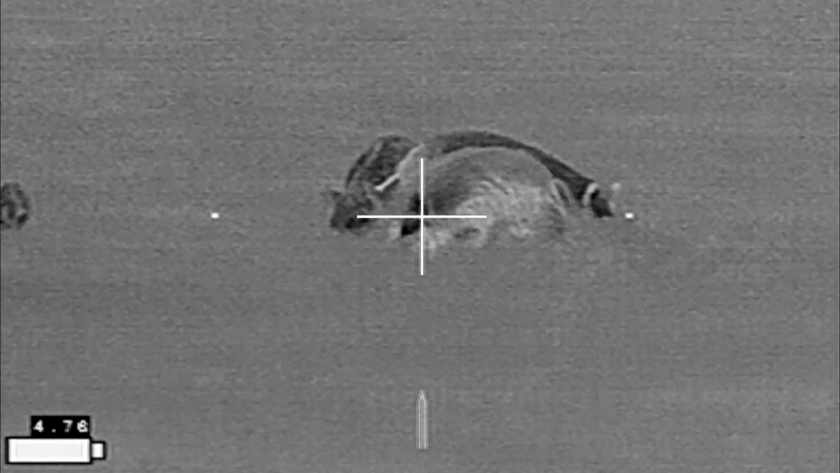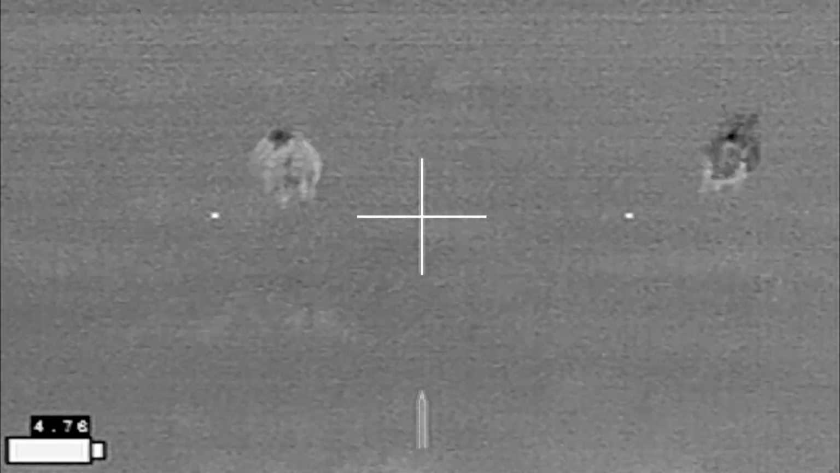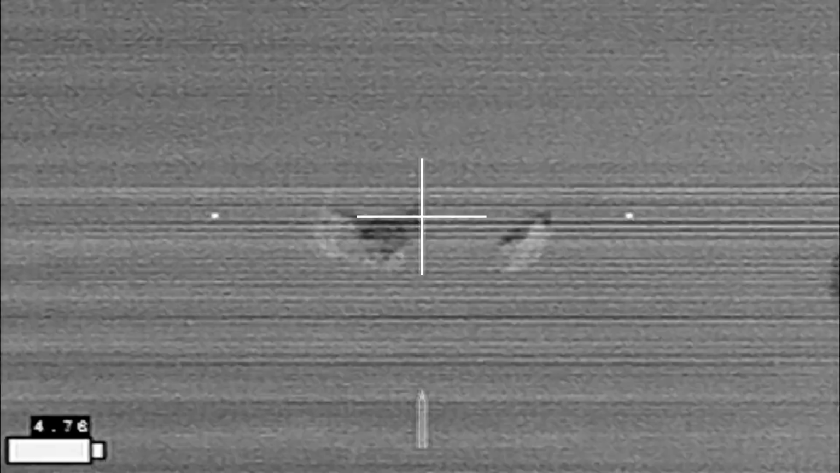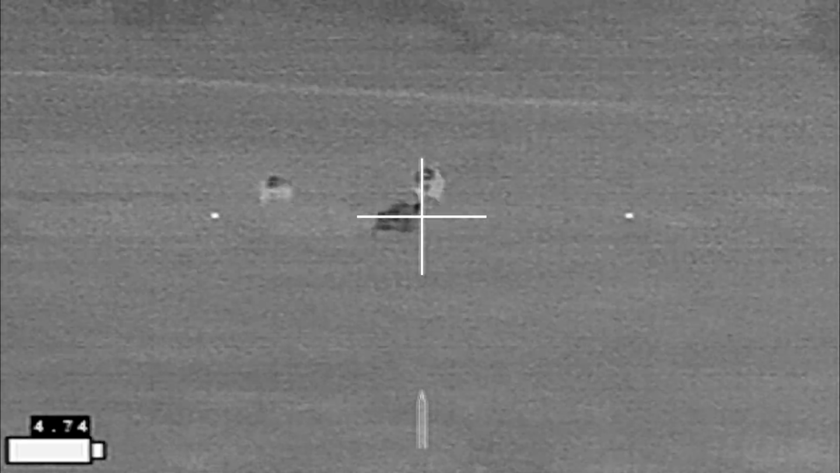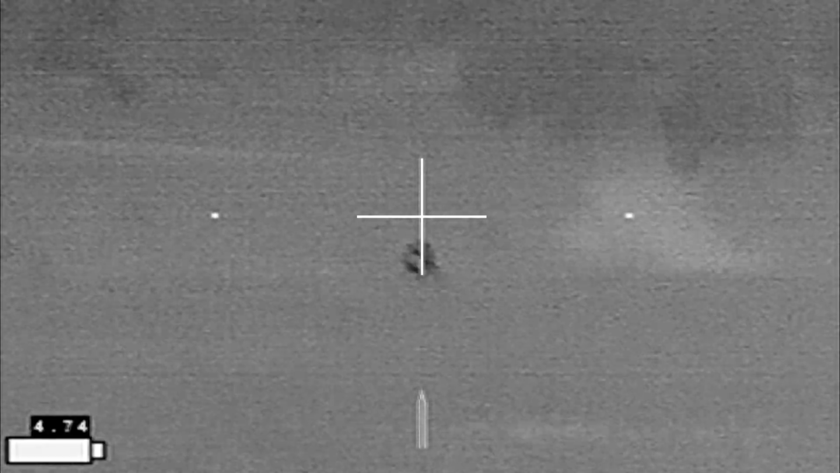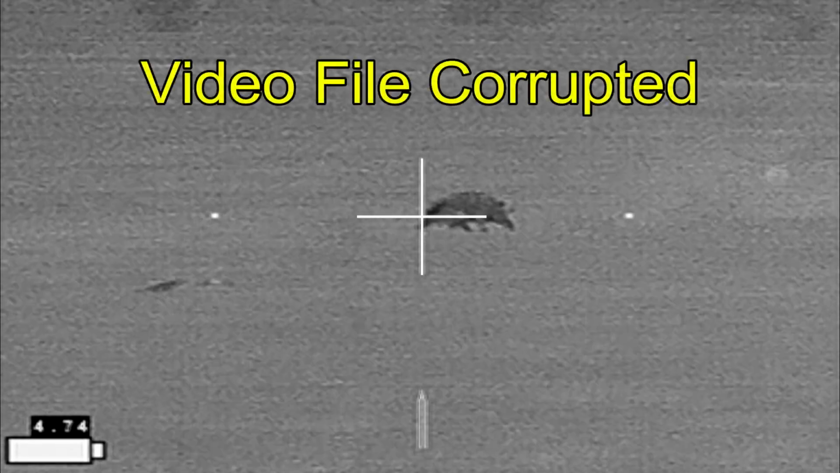Wait for it. I dropped the first one, but the second one does not go down. Drop the next hog. I hit the 3rd hog with that shot. The follow-up shot. Miss with the 3rd. Connect with the 4th. And I'm going to connect with it again on the 5th shot. And my video file has been corrupted.